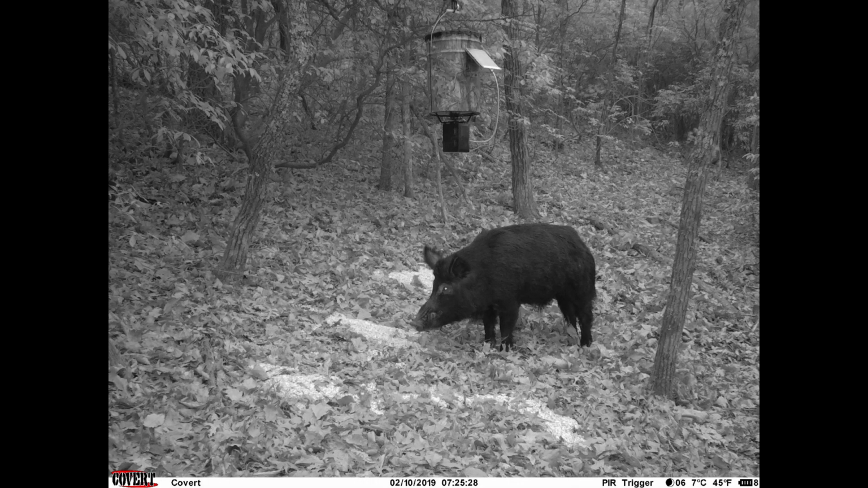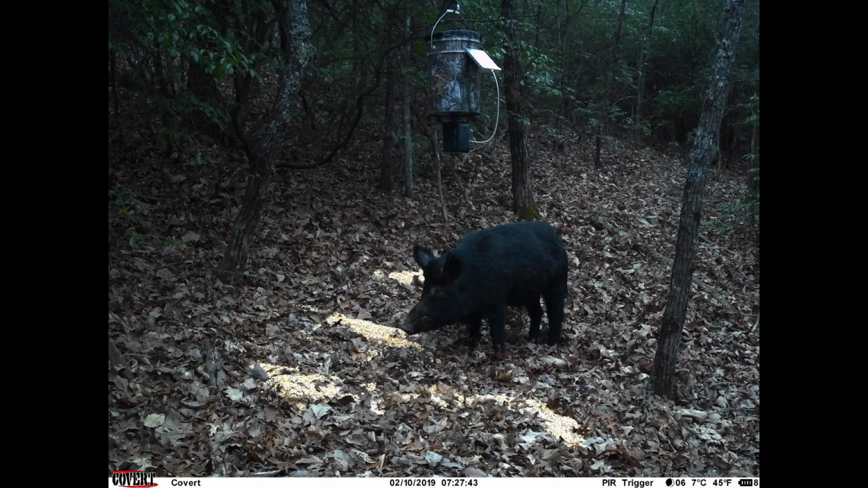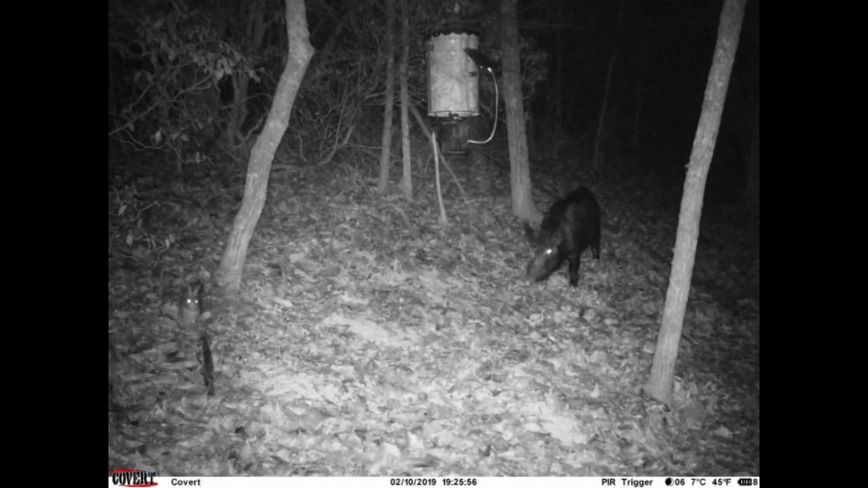This fellow showed up right before daylight and feasted for about an hour and a half. Knowing the tendencies of hogs, I suspected he would show up for dinner that night. My grandfather supposes that every day is Saturday, except for Sundays, of course, so he tagged along for the evening hunt. Unfortunately for us, our hog had arrived while we were still making our way to the property and vanished before we stalked up to the feeder.